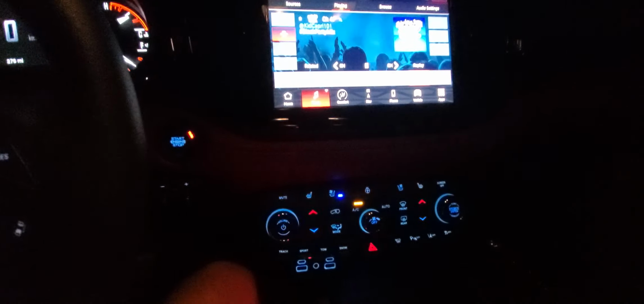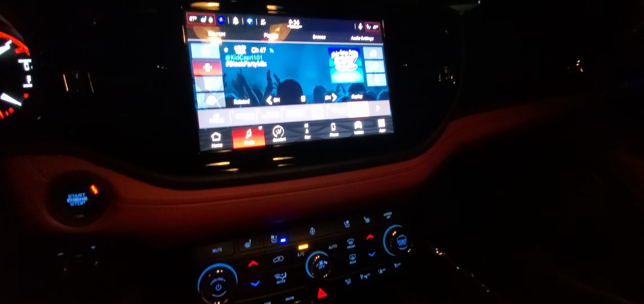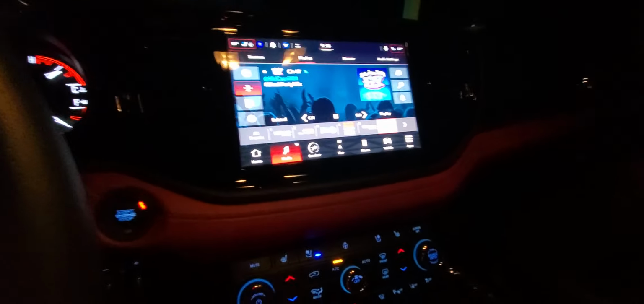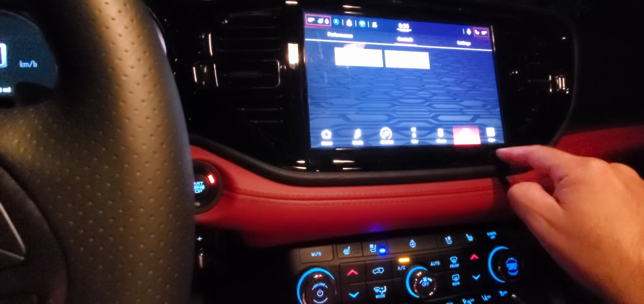If you guys are interested in purchasing a Durango RT, I definitely suggest you go with the Tow and Go pack. Once again, it gives you all the goodies of an SRT: the wheels, the suspension, the exhaust, brakes, and then you've also got the, now for some reason I don't know if my performance pages are working.